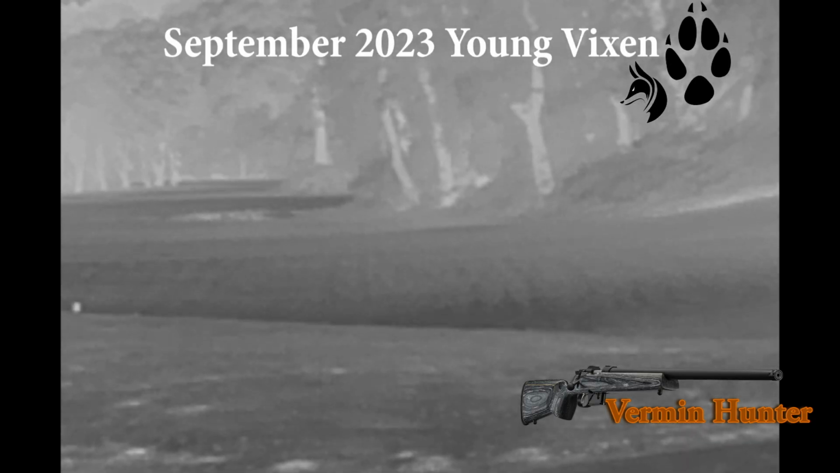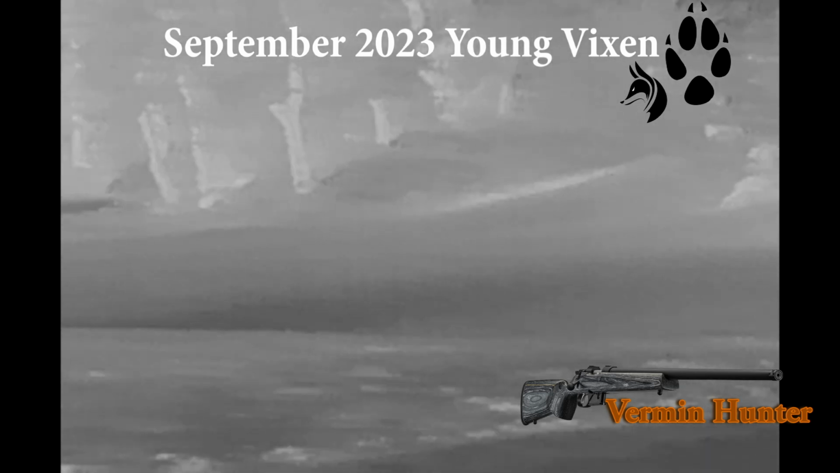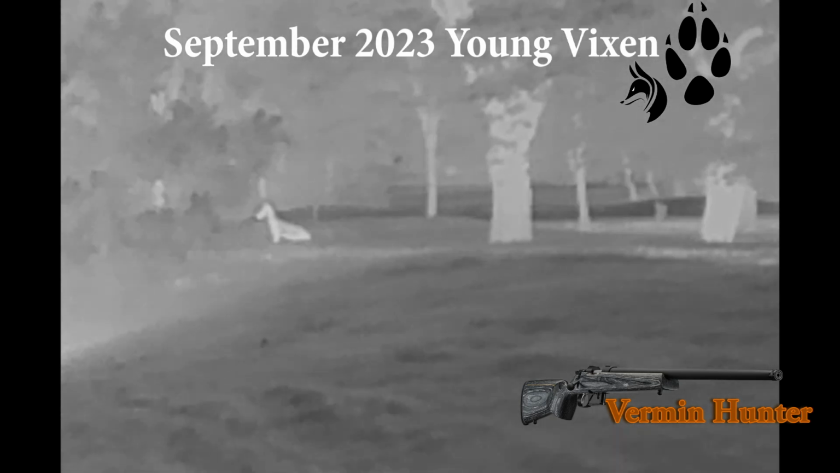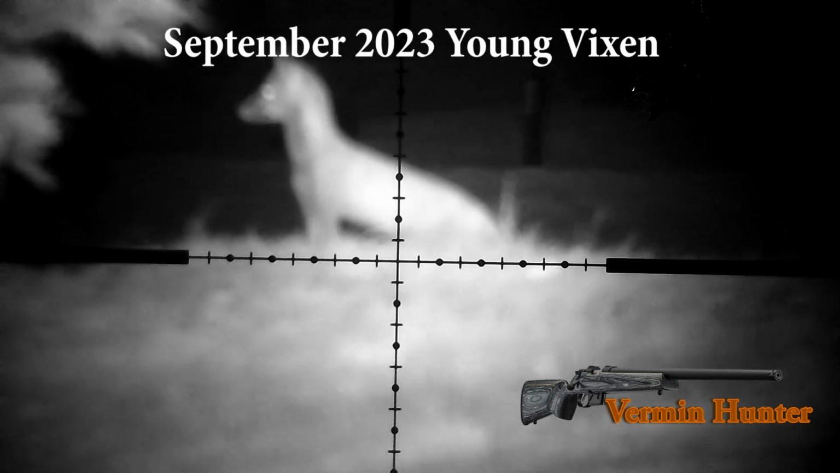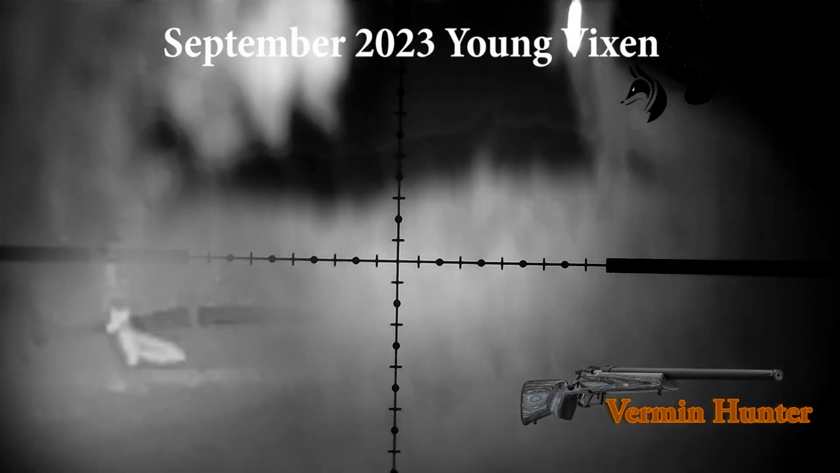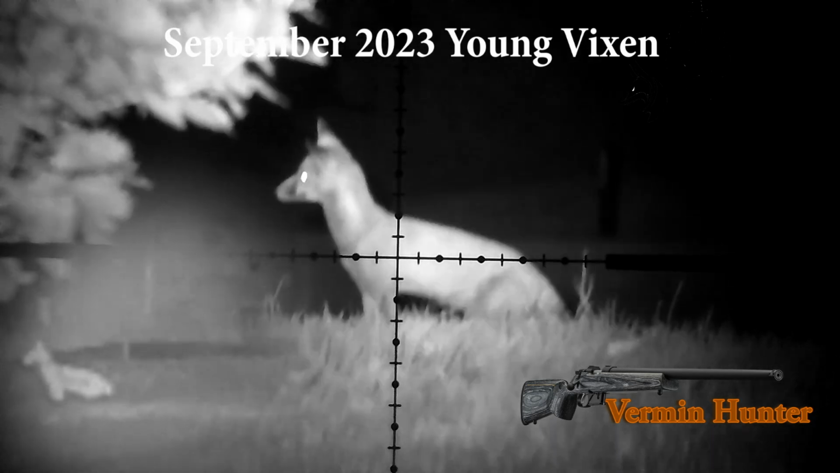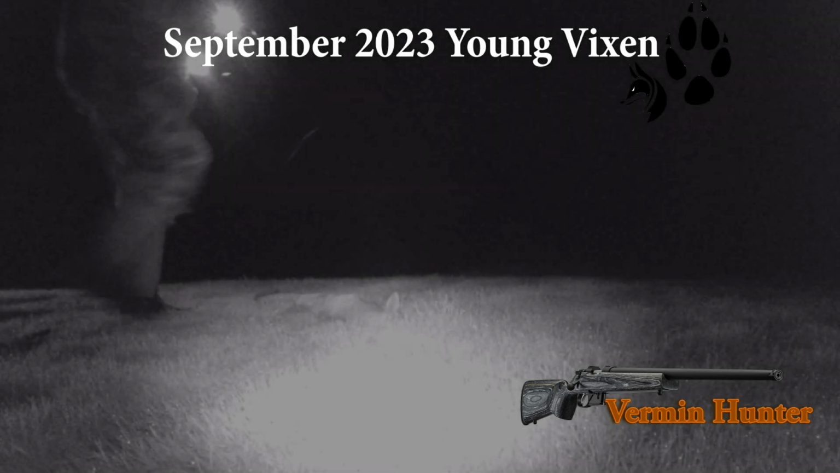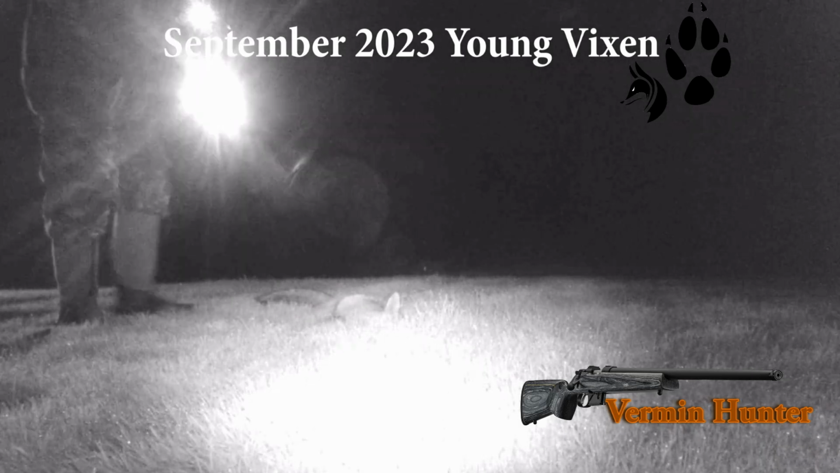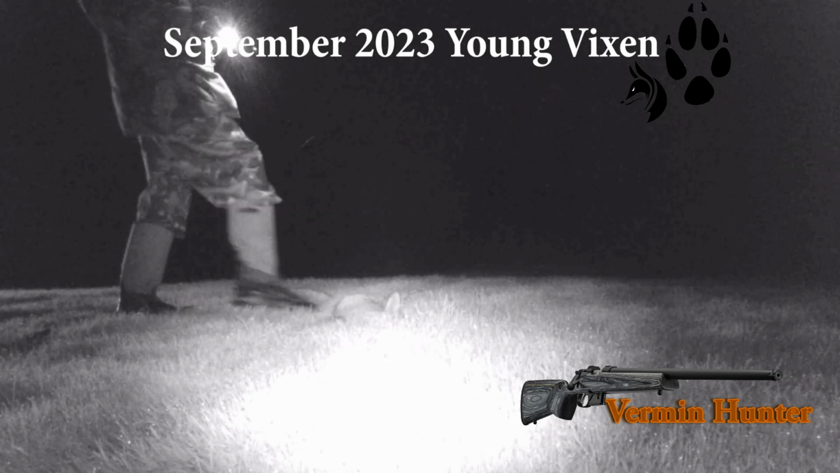September 2023, this young vixen sat high on a bank as I turned the thermal around, listening to my GC350, sat proud. She was about 8 yards away, and I took this shot. Again, I think I may have brought the rifle too low. As you can see, instead of dropping the animal immediately, it did rise up. The impact hit it below the chest and the shoulder, but it had gone down the bank and immediately dropped within a space of 15 yards. But obviously, it's amazing how much adrenaline these animals run on.